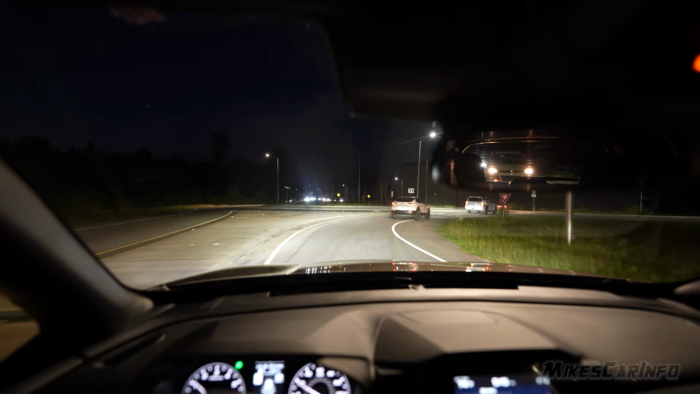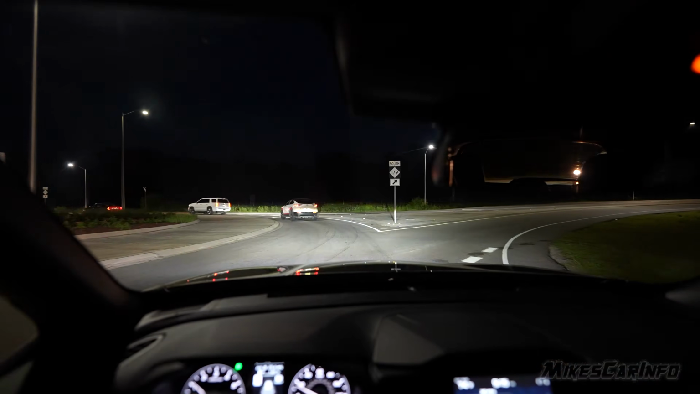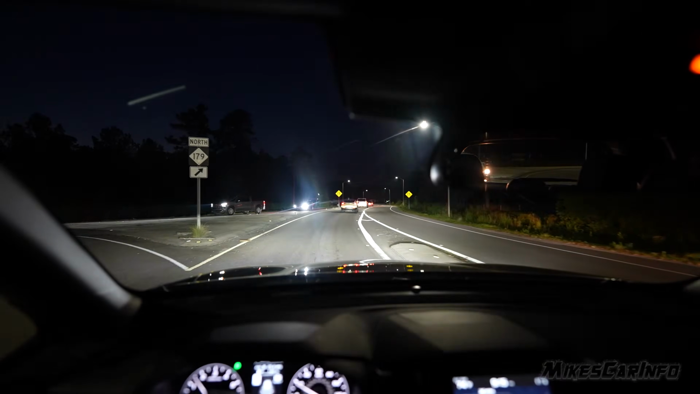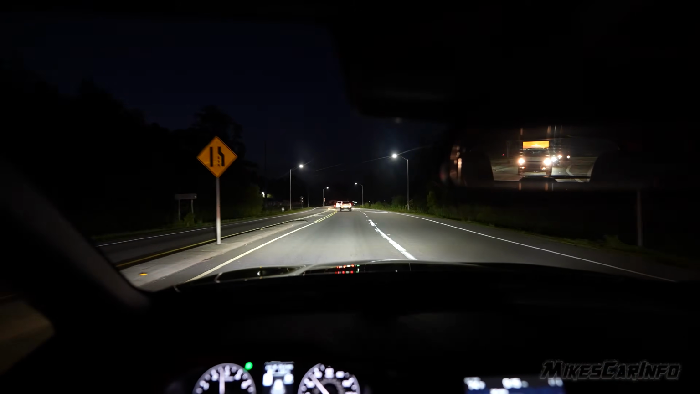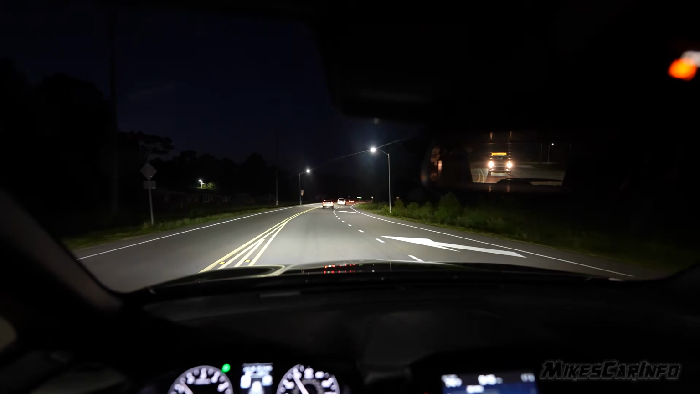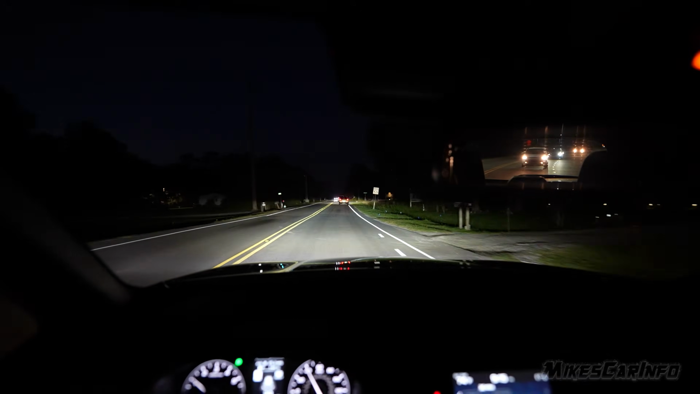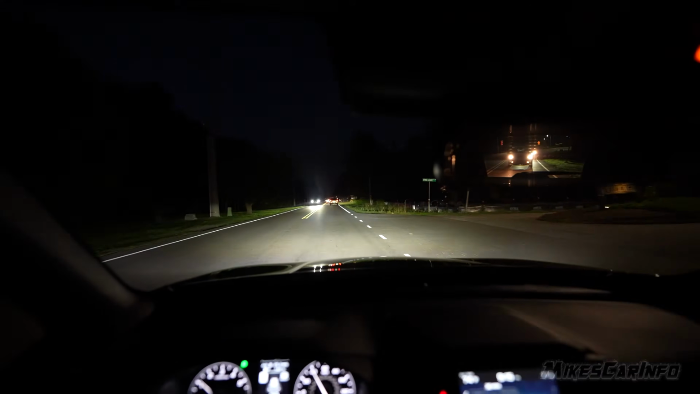So I think I'm satisfied with these headlights. Like I said, the movement of the headlights does nothing for me. I really don't understand it, and it's probably just the roads that I drive on. Some people say that when you're on real curvy roads, like in the mountains, switchbacks or something like that, they help. I don't really understand how, but if it helps you, that's great. Me personally, I don't really care for them.